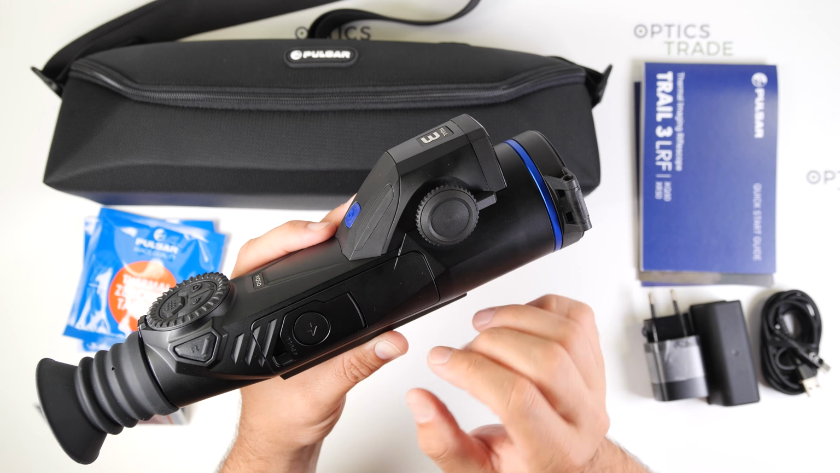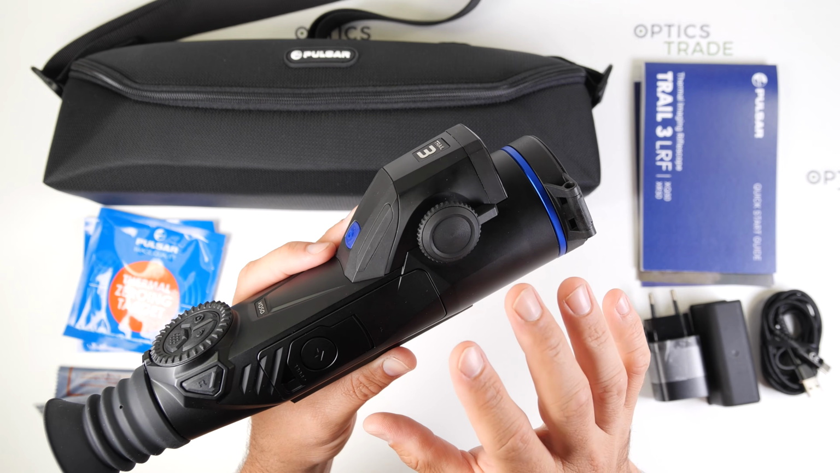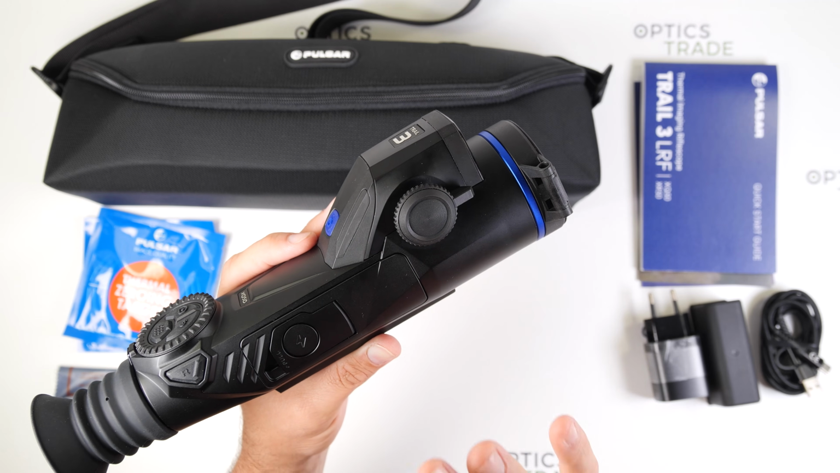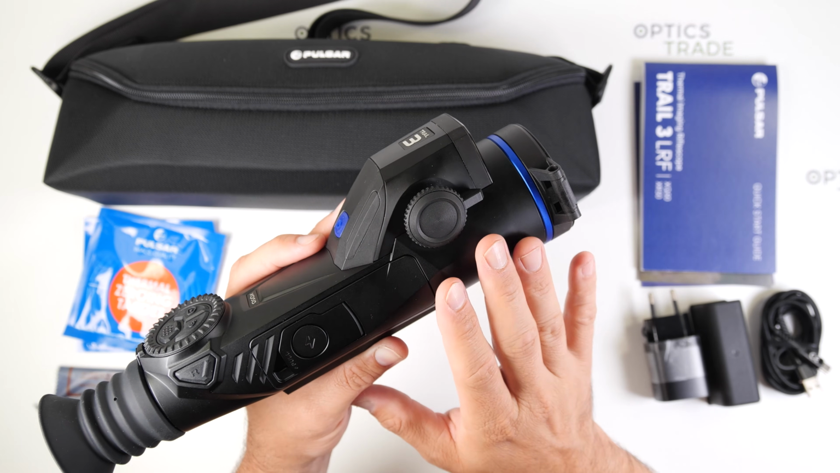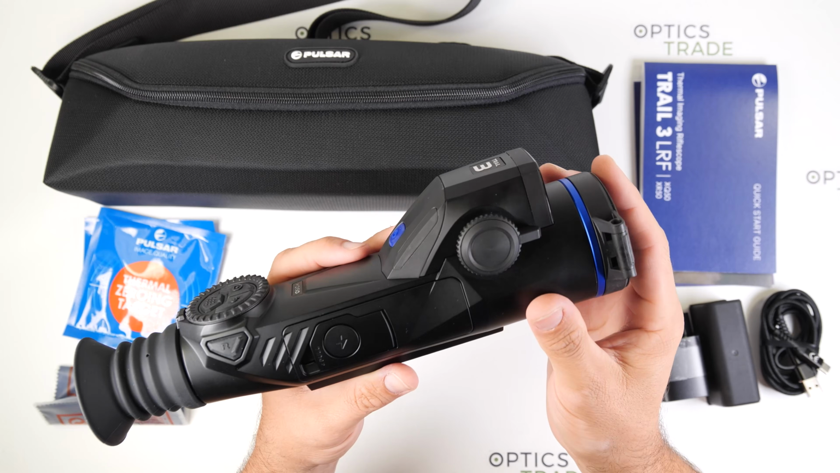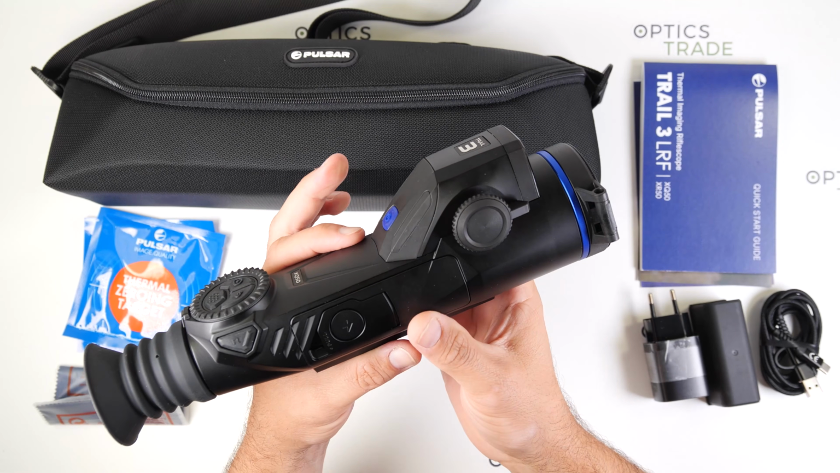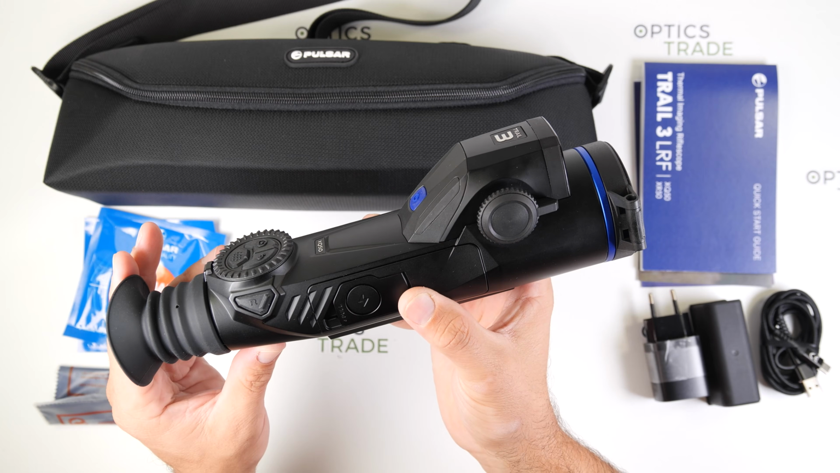Instead of estimating holdover yourself, you just simply place the suggested aim point on the target and make your shot. It is a very simple system to use, yet extremely precise, making accurate shots at longer distances much easier.